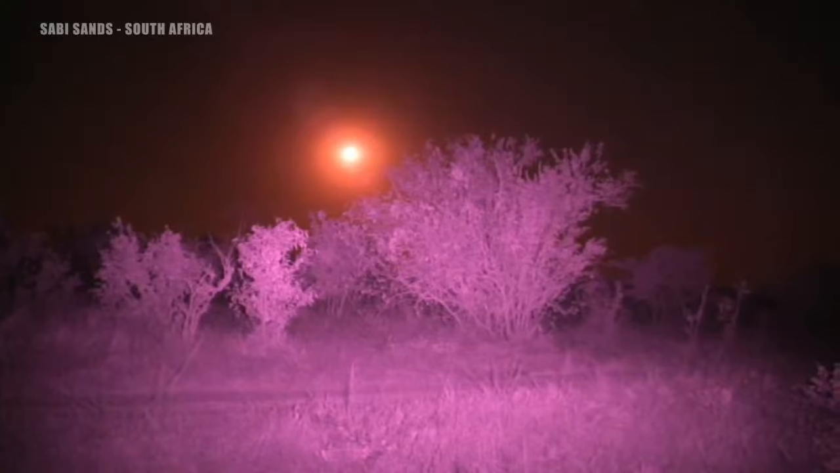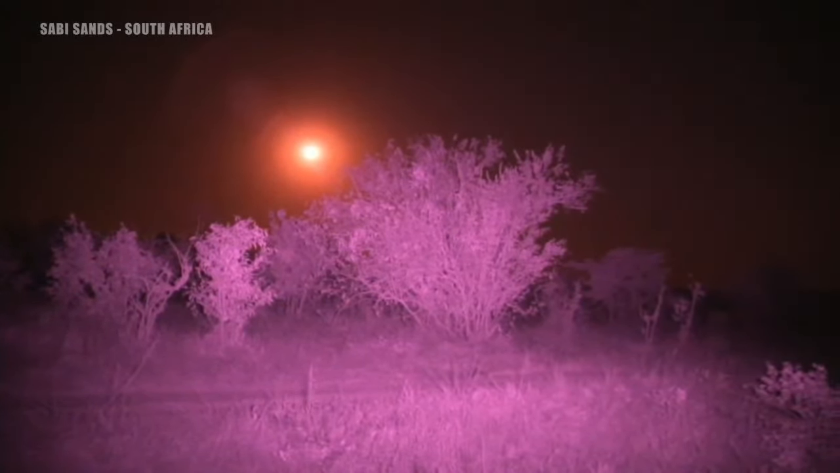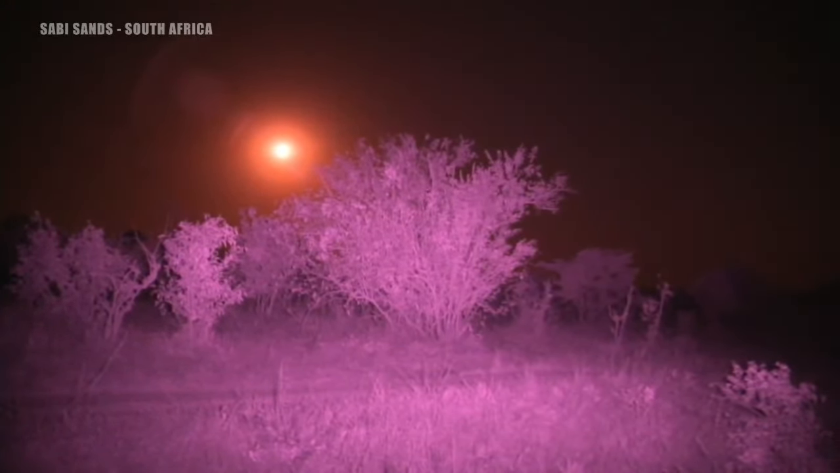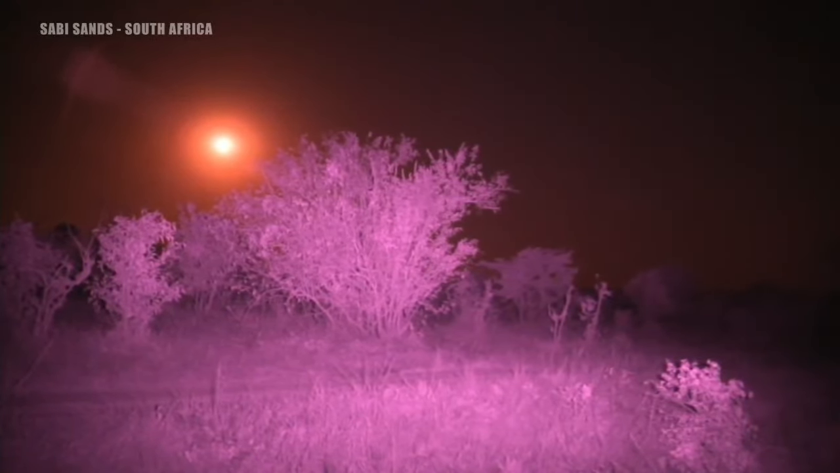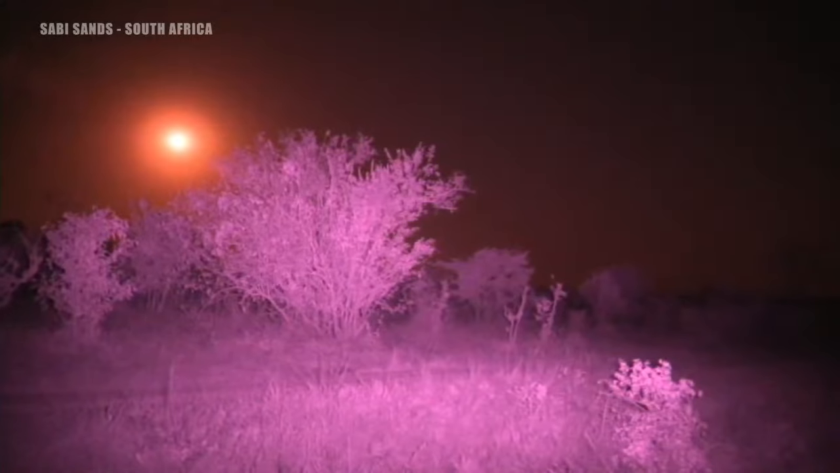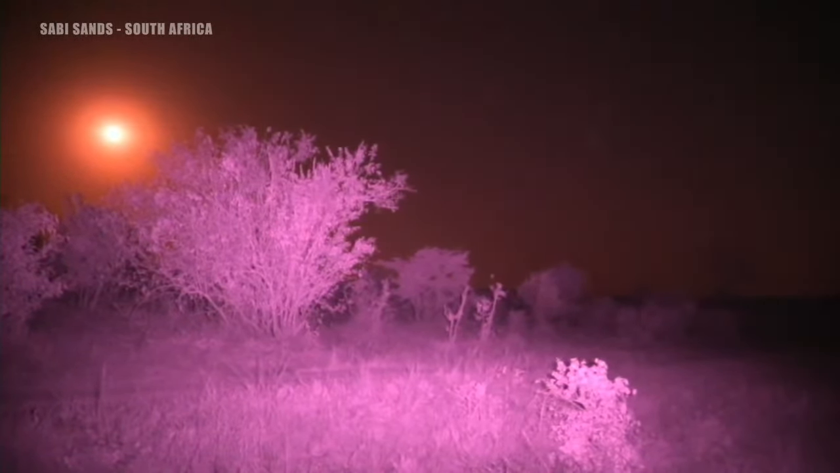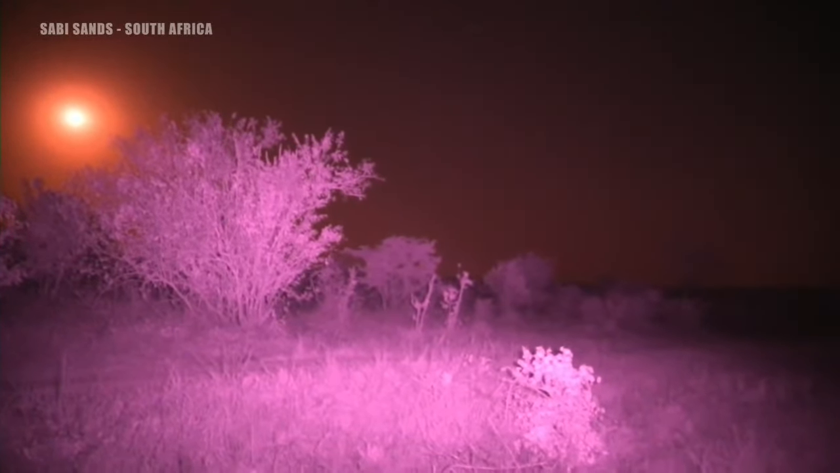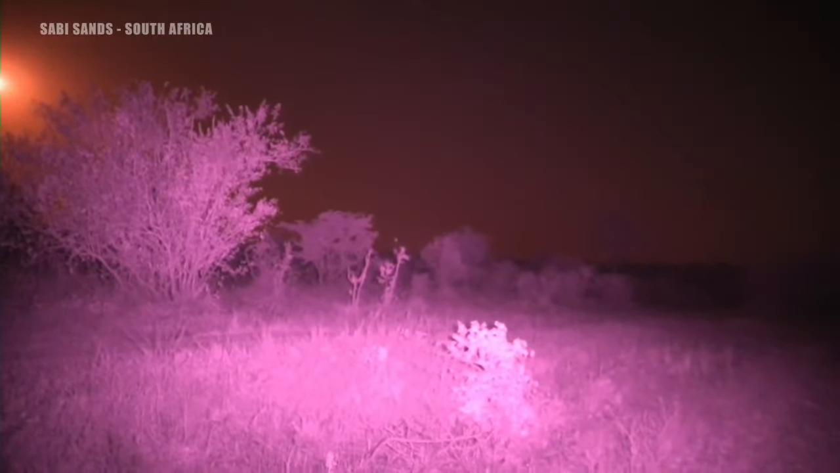What a stunning evening. The stars are beautiful and bright. The moon is shining. Not the greatest evening for viewing stars. One normally wants to do that on a dark moon, but still the stars are phenomenal. They always are in this part of the world on a crisp, clear winter evening. Not a cloud in the sky. Just admiring all the constellations.